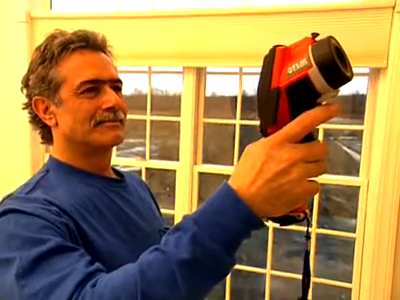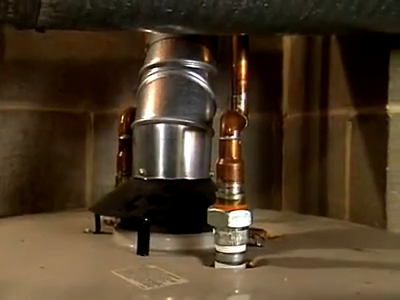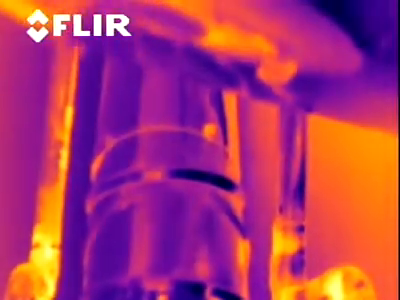And the camera allows a whole new level of being able to look at a building. We can eliminate destructive testing. It's already making us better at what we do. You're not going to be competing on price with people when you can demonstrate that you can produce a better product. Bottom line for me, it means another ancillary service that we can add to our inspection report, which means more money in our pocket.